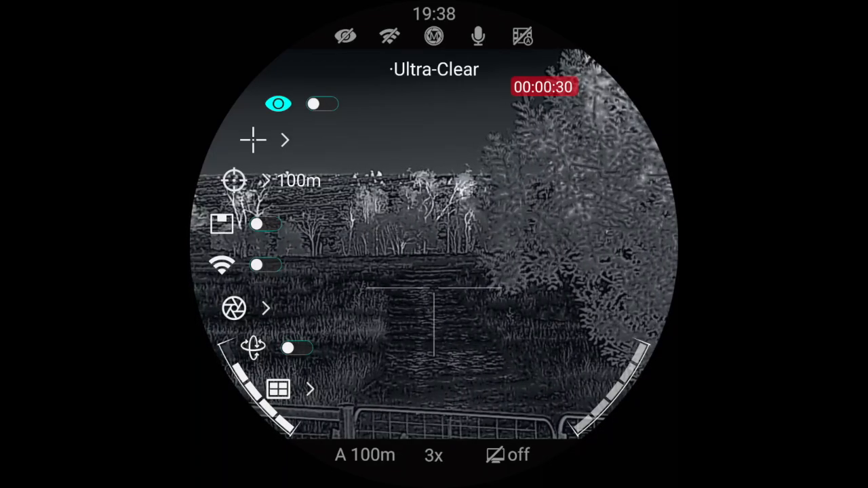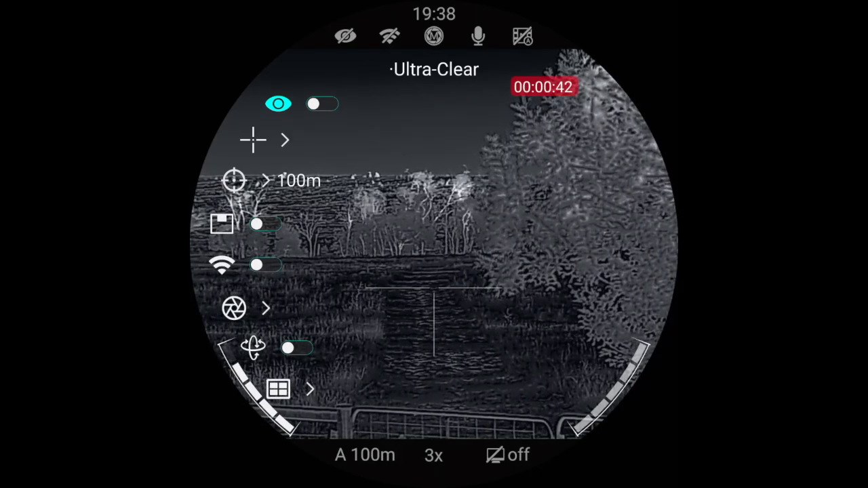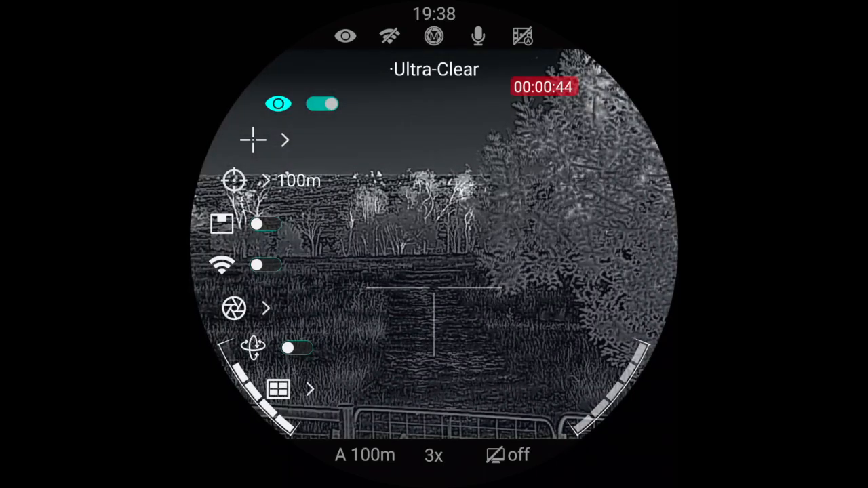So we'll go through the main menu. Press and hold the menu button down on the scroll wheel. It's just a long press, and there at the top we've got ultra clear mode, and you can press the menu button and it selects that.